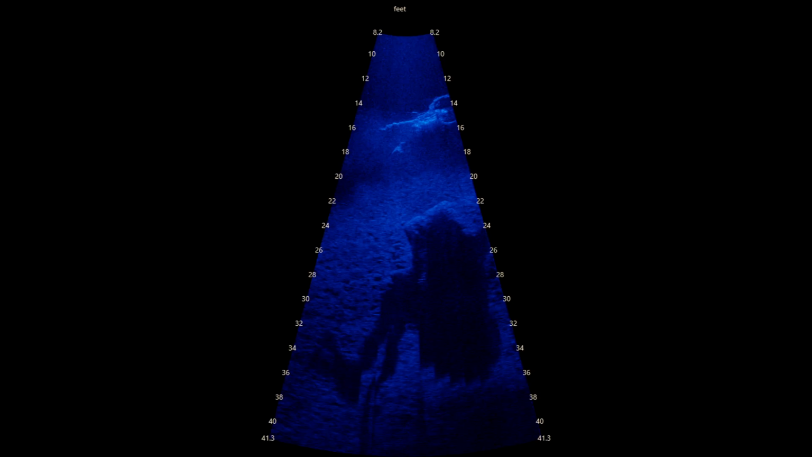Here is a single frame taken from one of these sonar video clips. This is to introduce you to how the video clips will be presented. The sonar transducer is located at the top of this image and is looking down towards the river bottom. Somewhat close to the top of this cone, you'll notice what looks like a person, because it is.